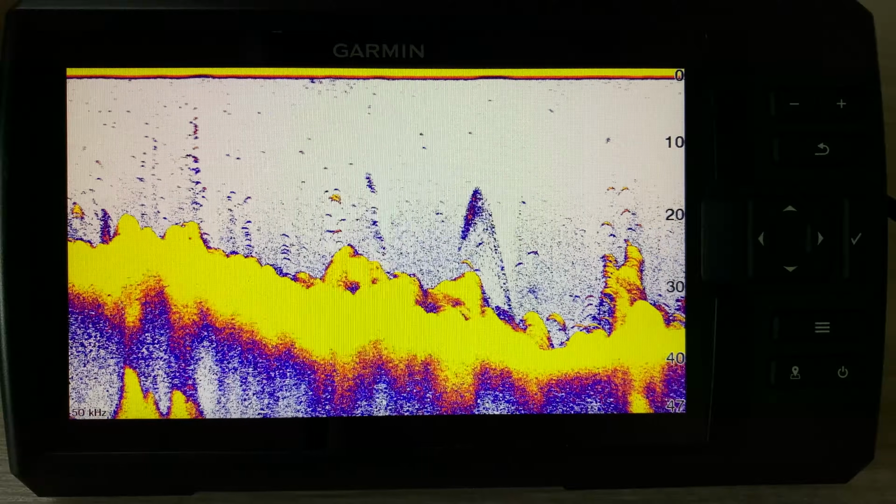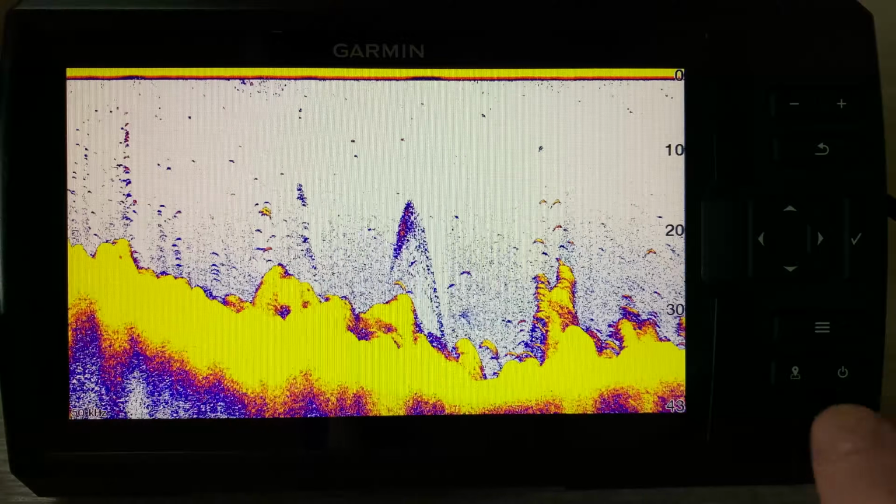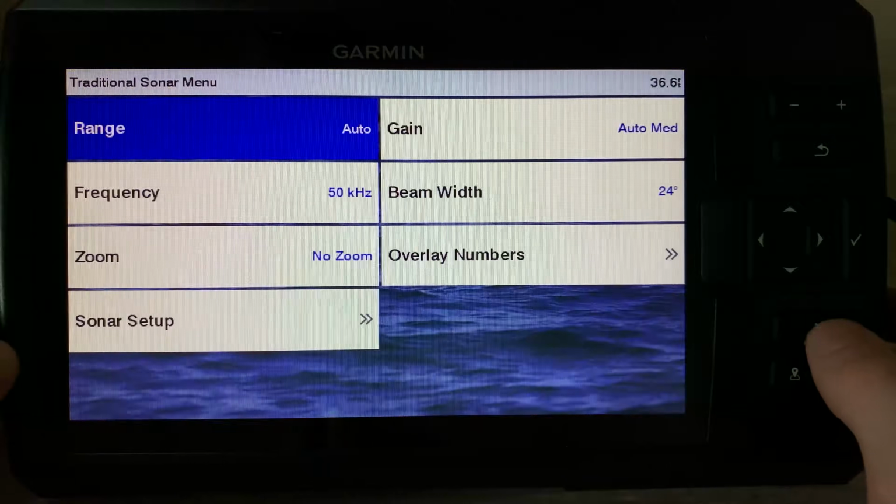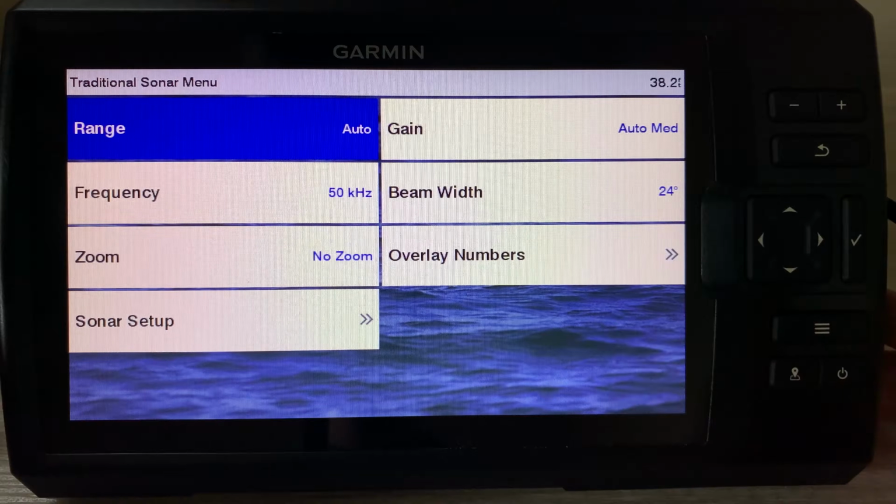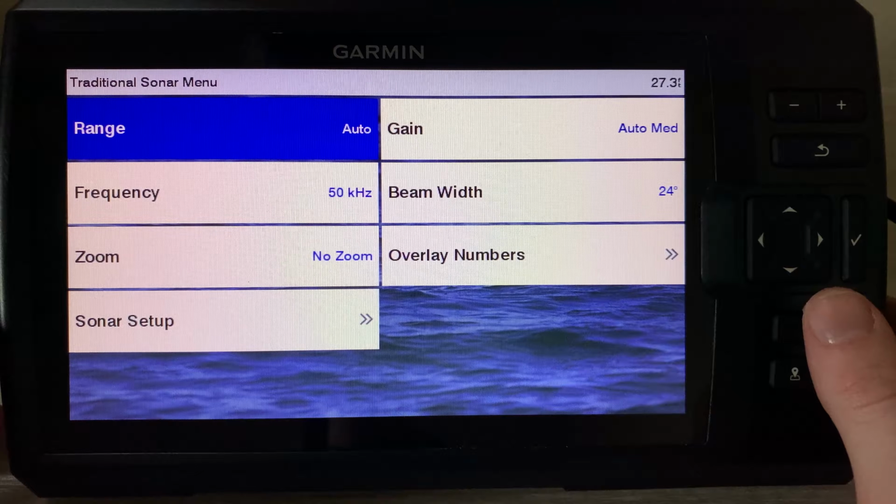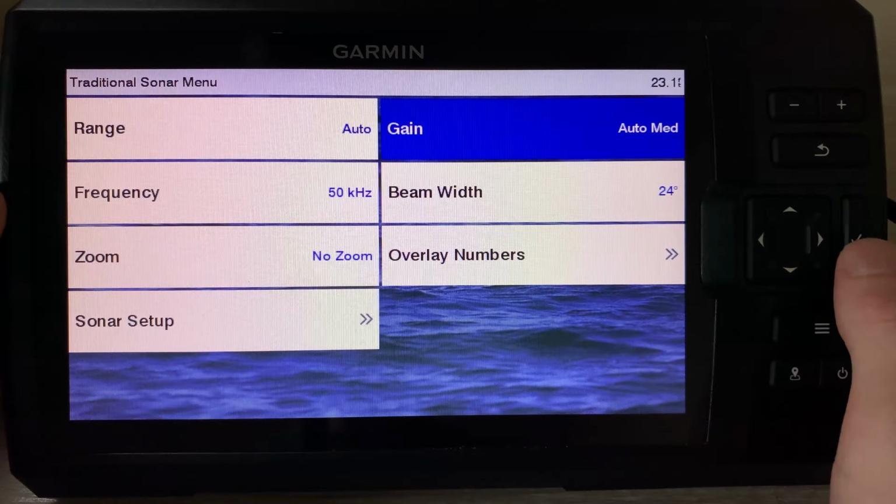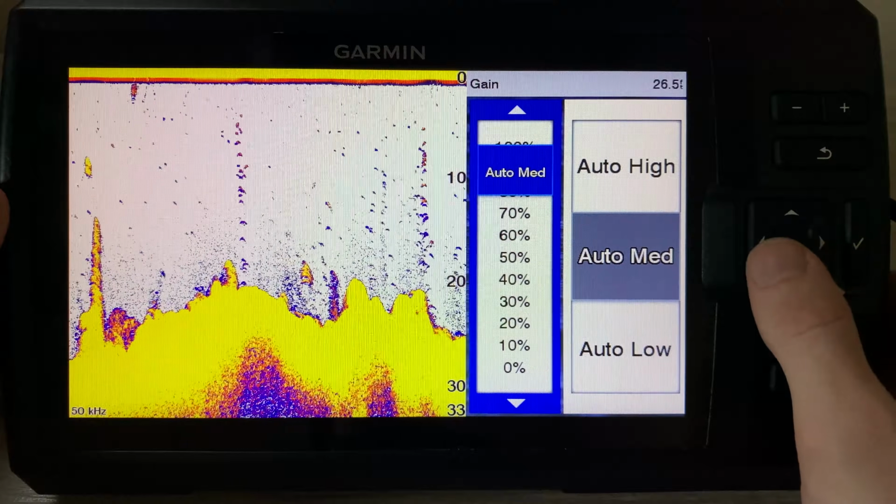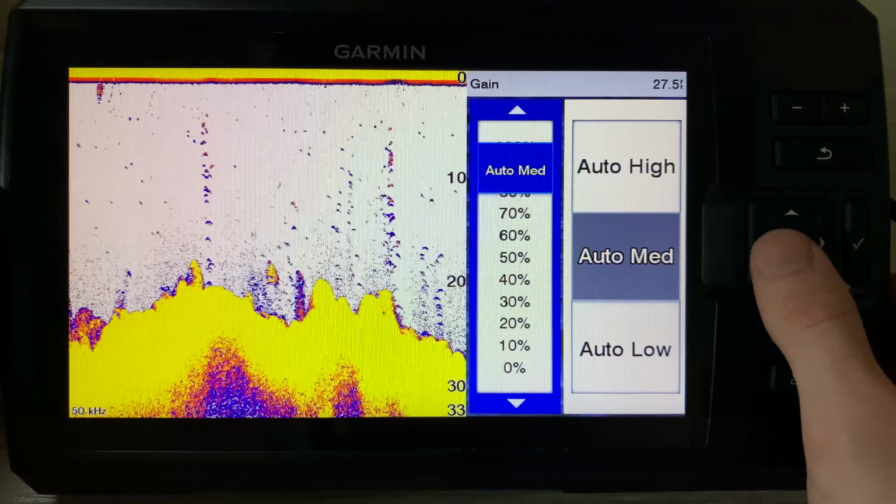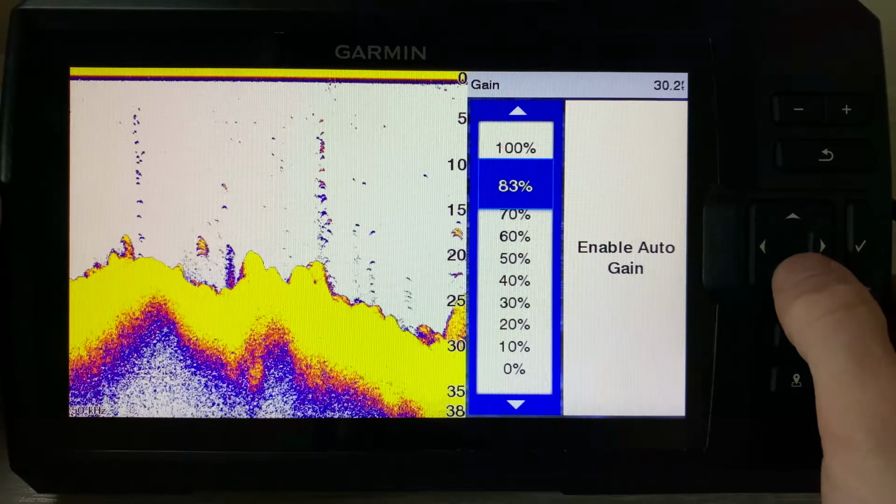Alright guys, we got the traditional sonar pulled up, so we're going to dive into the settings. What we can do is press our three little line button here. First thing that we can change here obviously is the range. If you want to, you can set that to whatever you want. If you know you're going to be fishing in a certain depth of water, you could set it to that range. But I will show you, we'll start with the gain over here. If we can click that, there's a few settings for auto that you can choose. You can also come over and just manually adjust it yourself.